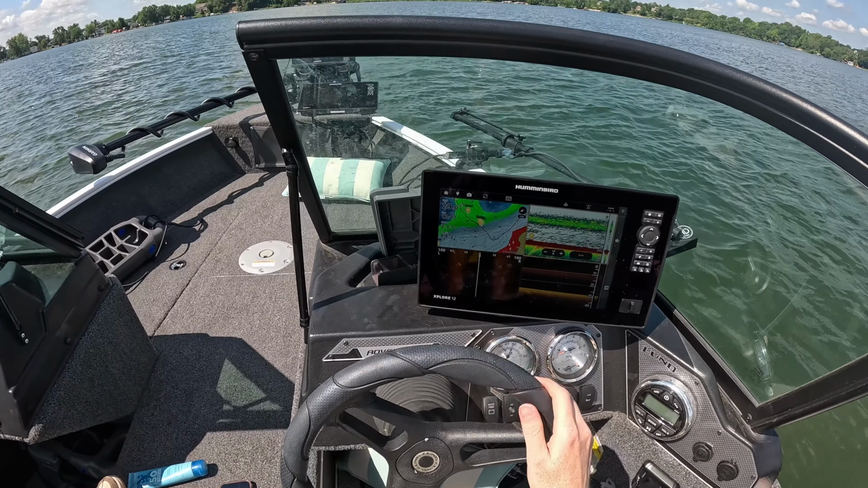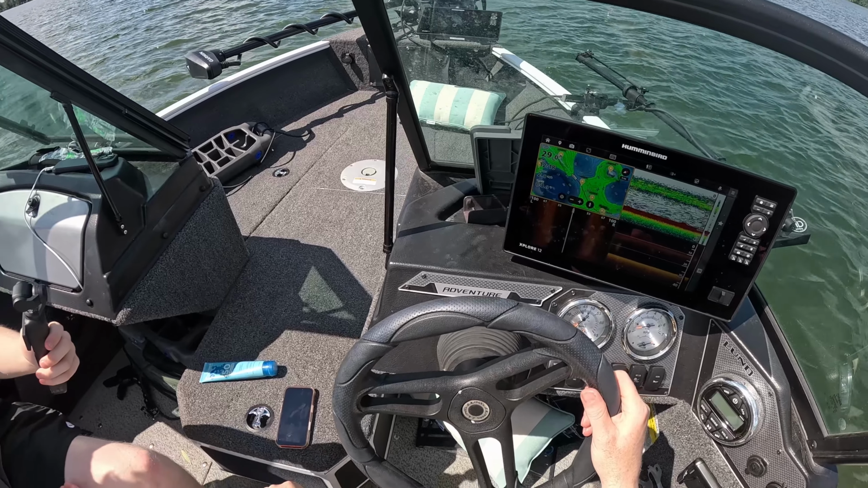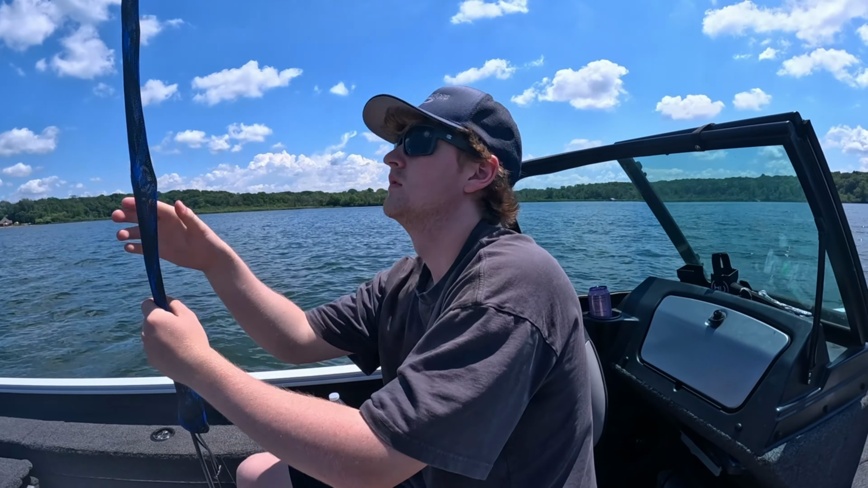I hooked into a pike and obviously it smoked my lure and bit me straight off. But we bounced back, tried a few different spots, and landed a nice bass to cap off the day. All in all, it was a successful outing before the extreme heat hits.